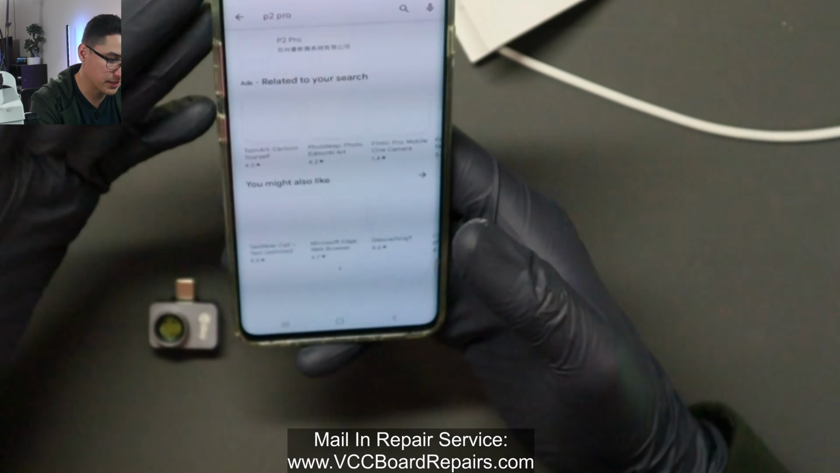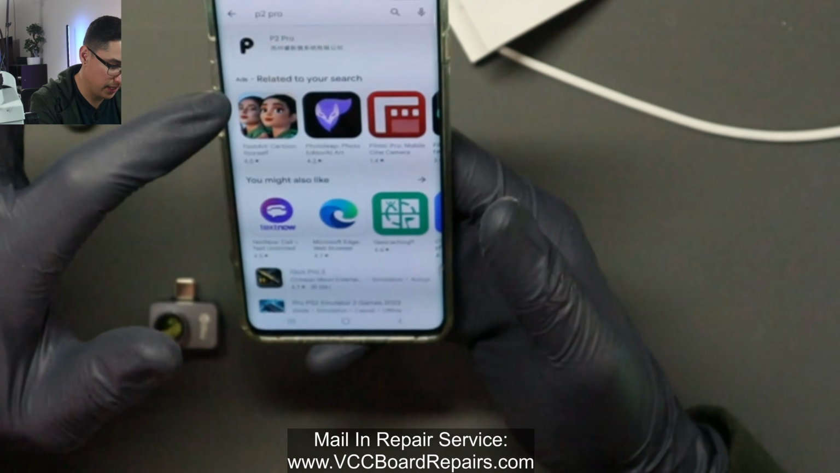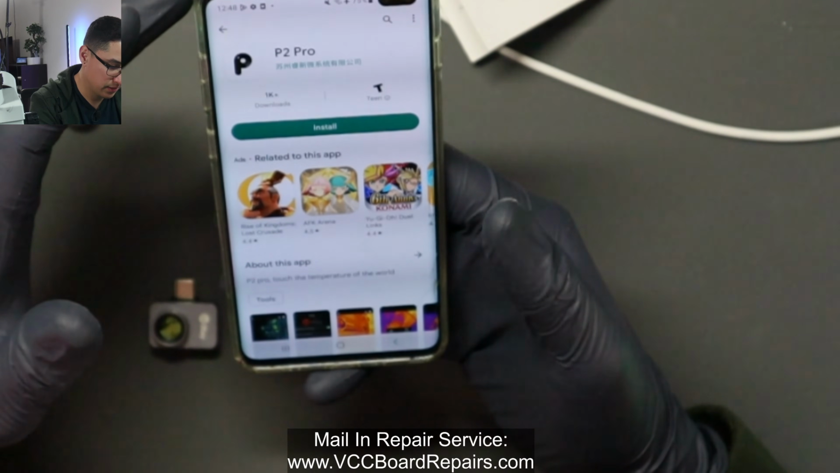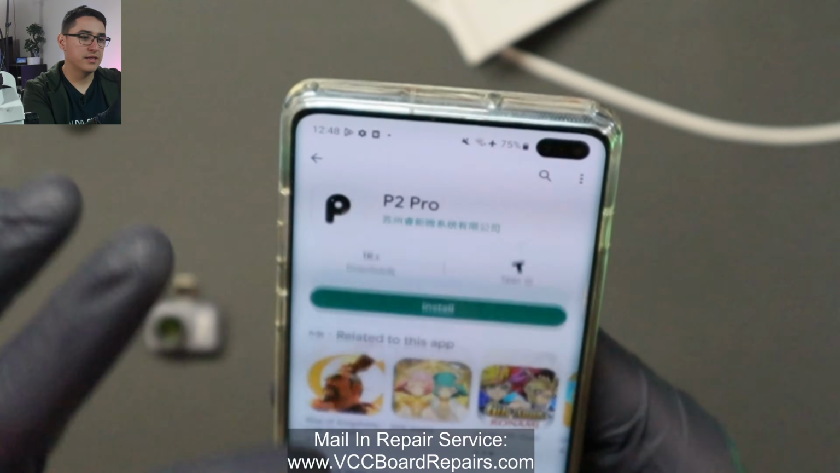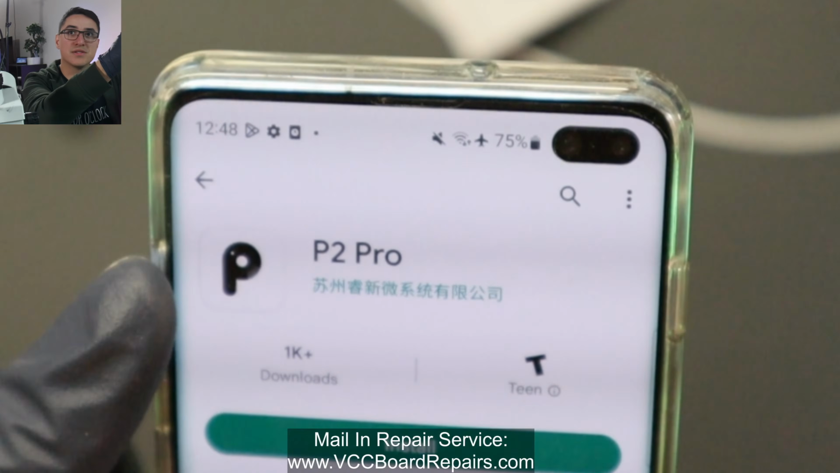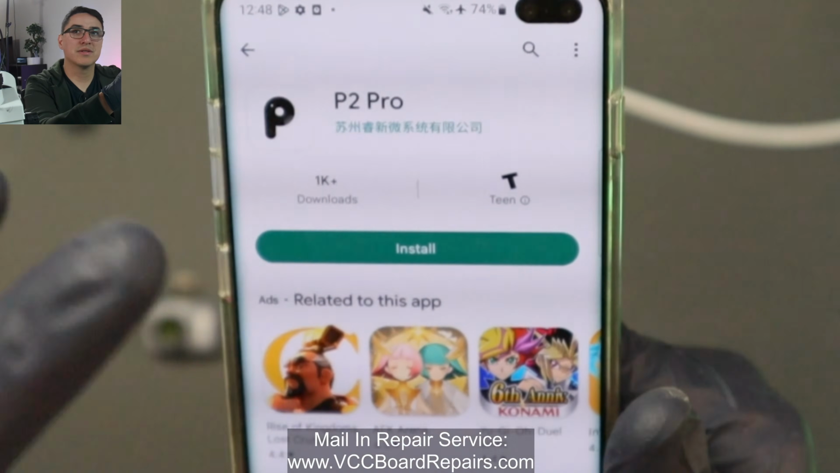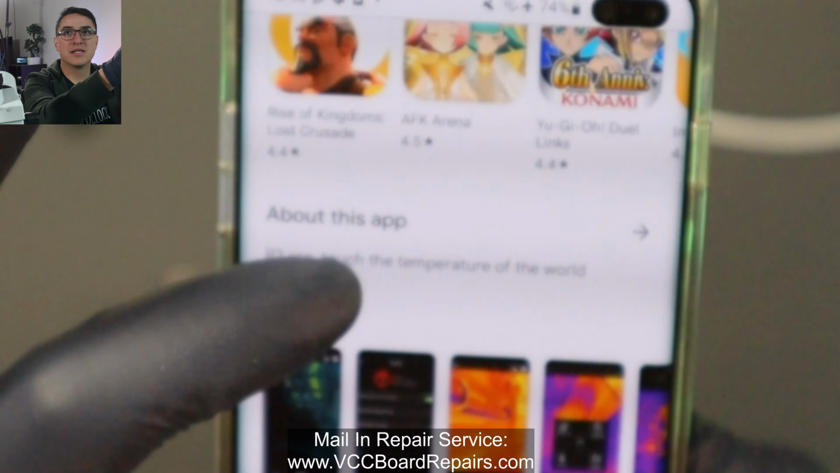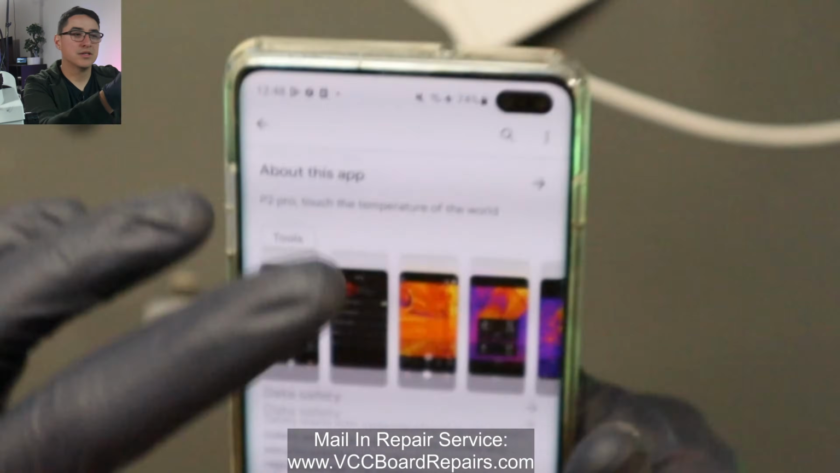I remember last time I tried searching what they said and I did not come up with the app I needed. So for example, right here it says P2 Pro and the logo does not match any of their marketing stuff, so it did throw me off, and the company name is in Chinese, so I have no idea what that says. But if you scroll down, it does look like this is the app because there's thermal images. So let's give this one a try.